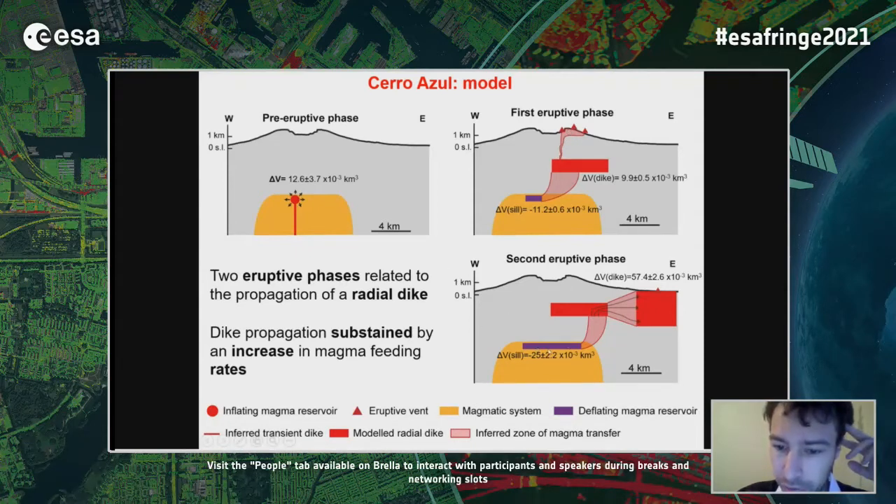During the second eruptive phase, much more magma was lost by the magma reservoir and was transferred to the dike, promoting the further lateral propagation of the dike, which triggered the second eruptive phase when it intercepted the topography. And what is interesting is that the volume of the dike is much higher than the volume lost by the sill. Therefore, it is possible that during this event, the magma reservoir was fed by new deep magma.